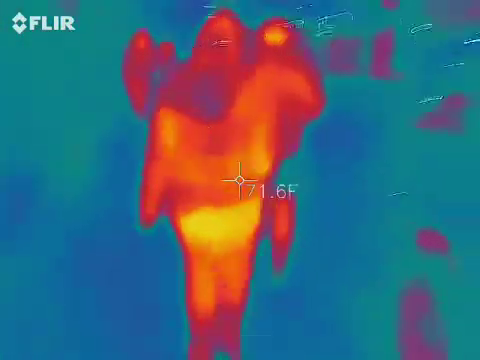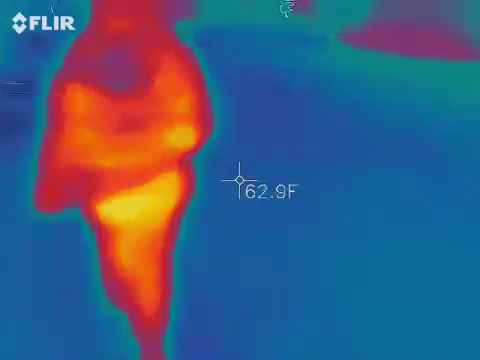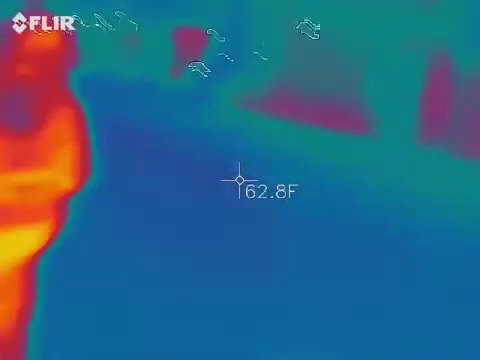Oh, it's right here. That's a little part over there. That's your parking garage right there, right? Yep.